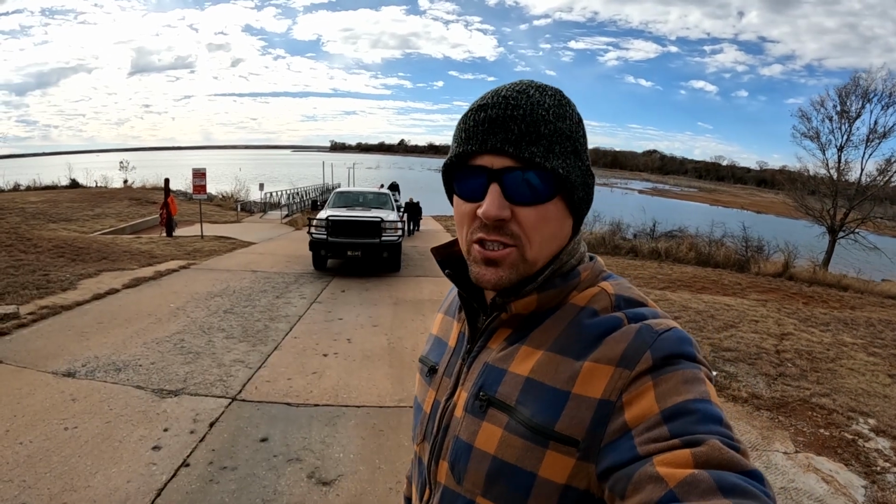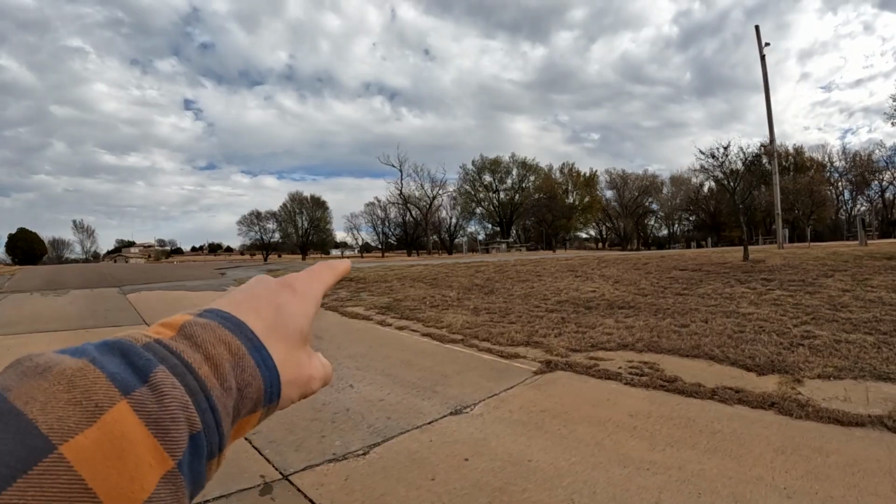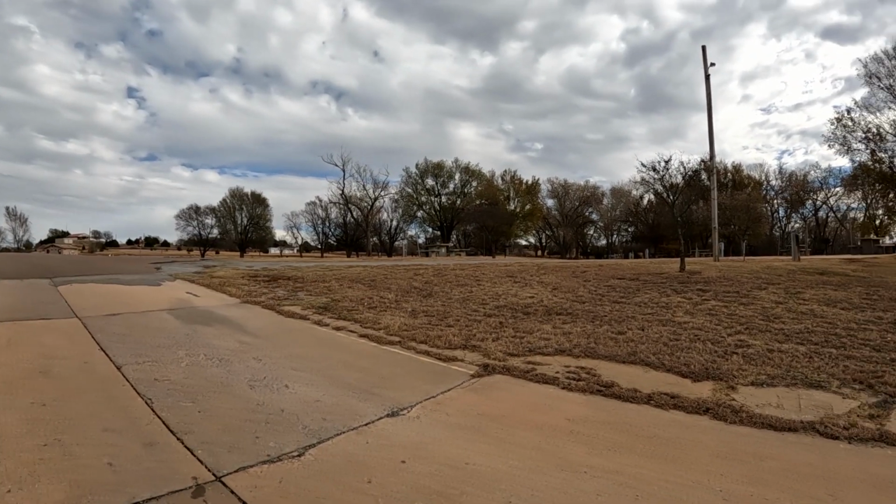We are at Foss Lake in western Oklahoma. I only saw 2 boats on the entire lake here. Nobody here where we loaded the boat right here. So we haven't been to this lake in a long time, and it's really exciting because this is the time of year that we put up the shad in the bait tank and we're going dead sticking.